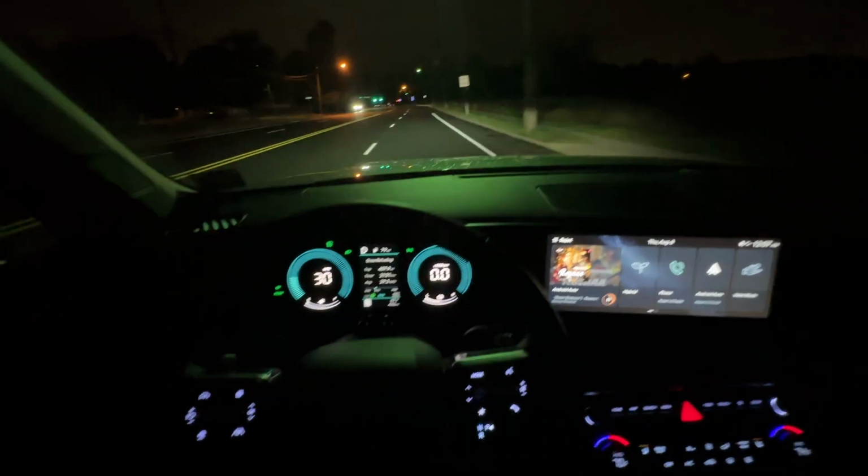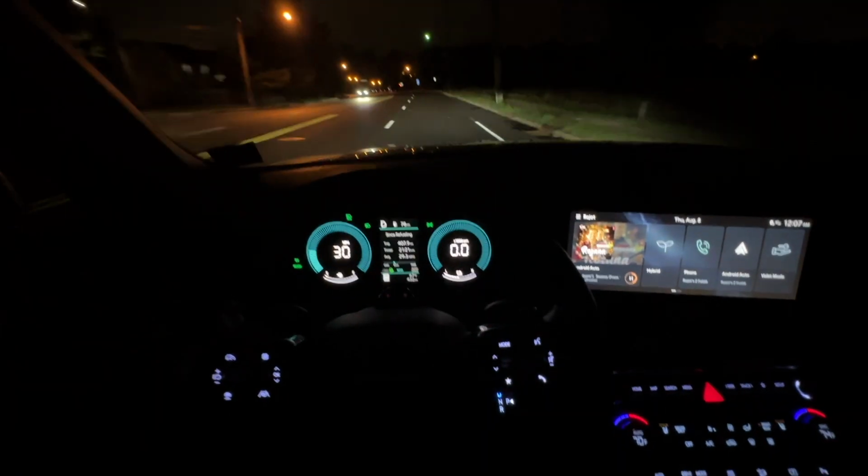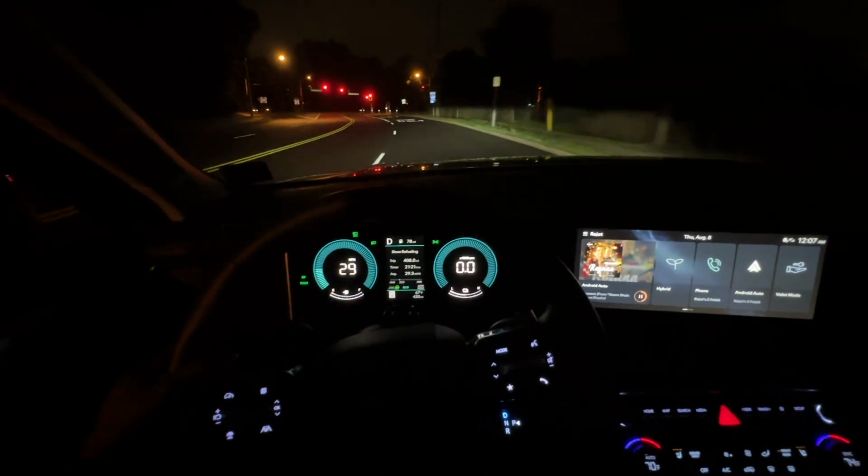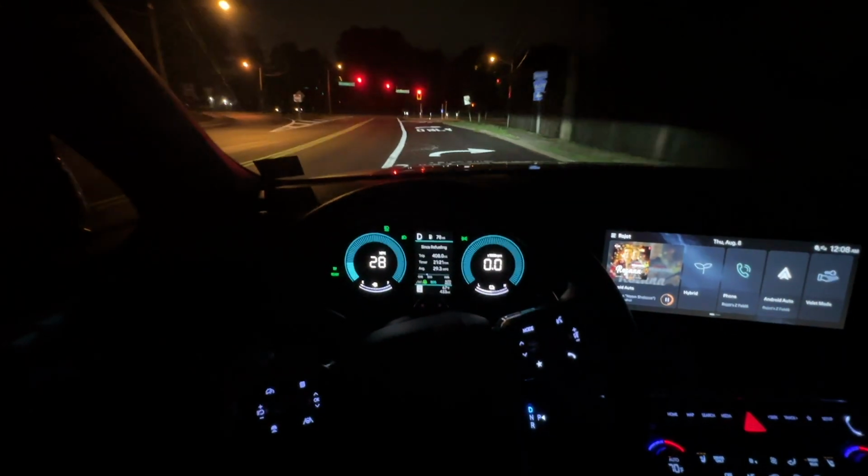As you can see, the lights are pretty cool. This is high beam now, and this is low beam. The cars keep coming, so my car is not turning on the high beam.